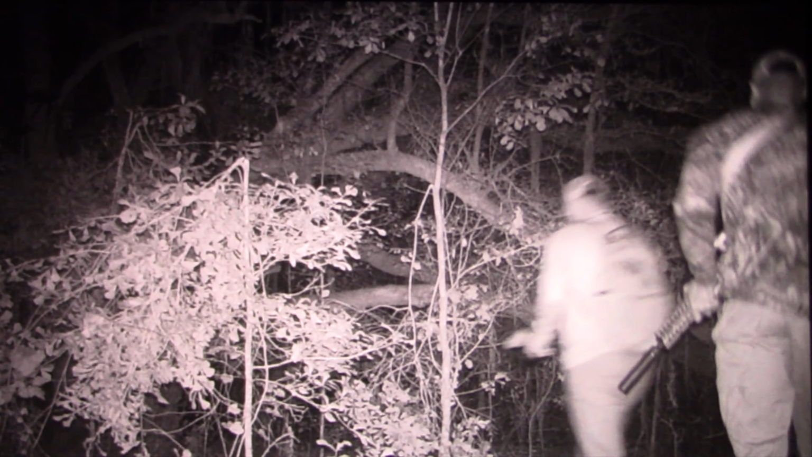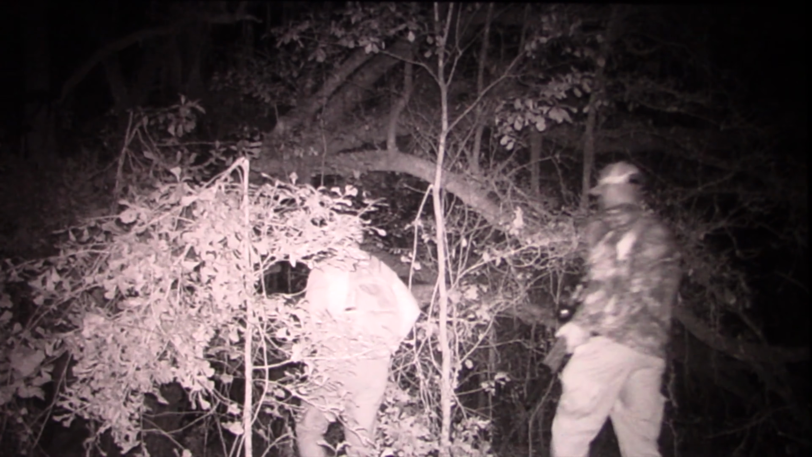This whole entire thing was covered in corn. So we're gonna get in that stand and get settled.